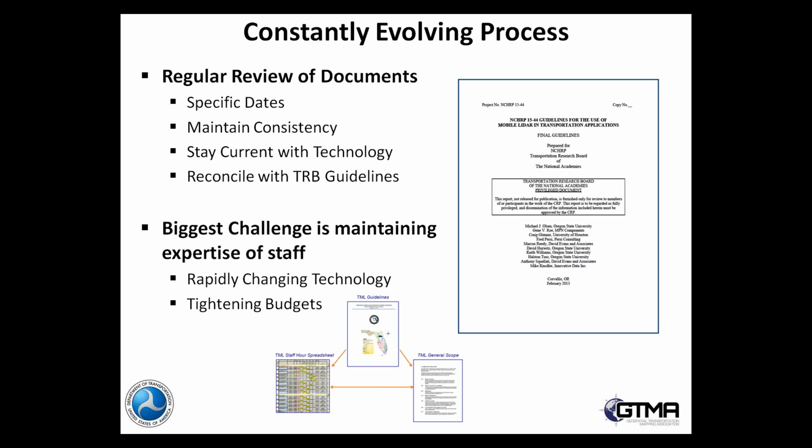All these things make it very difficult to maintain that expertise. Even now, here in the Florida DOT, we know that we're not going to buy a van or a vehicle and run around scanning and become scanning experts. But we still need to be experts to help quality control what we're getting.